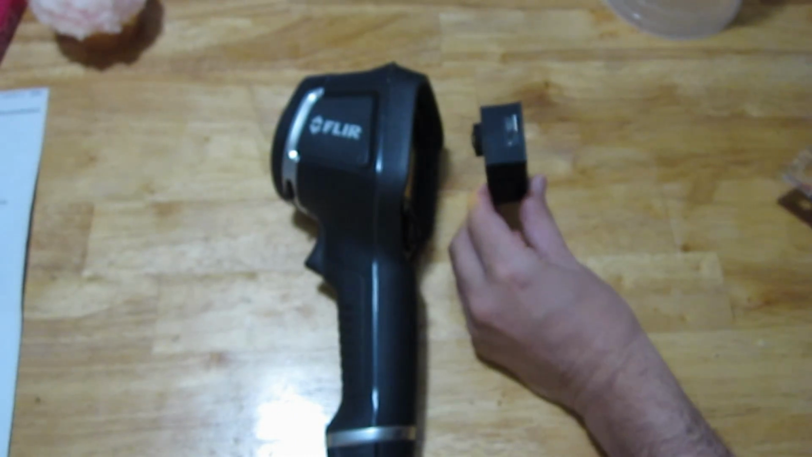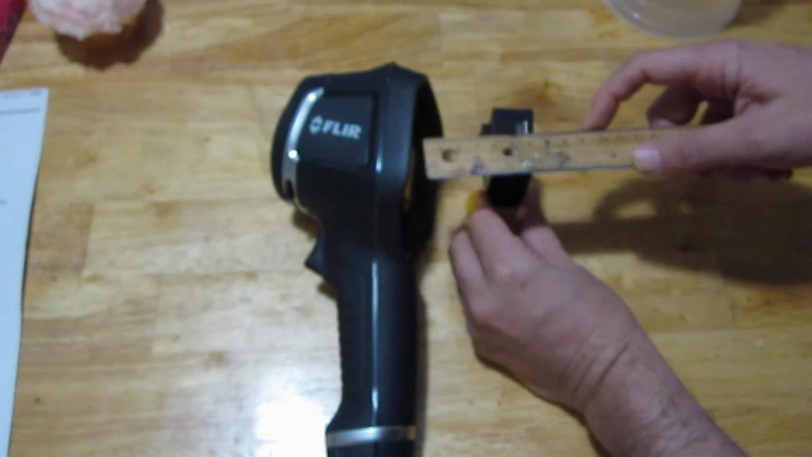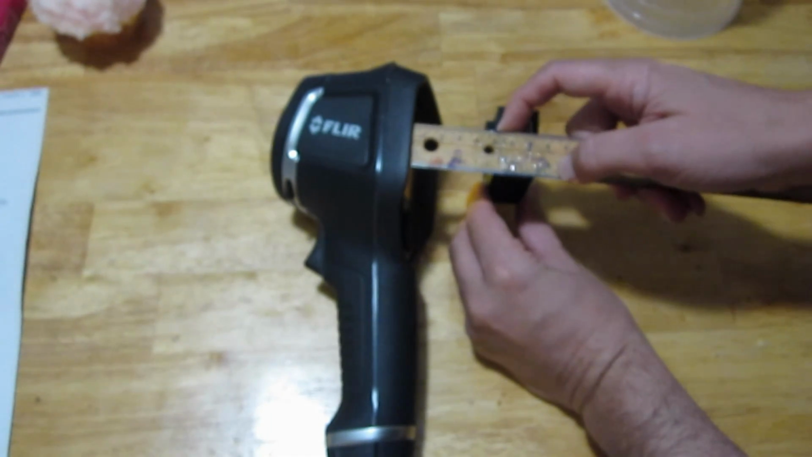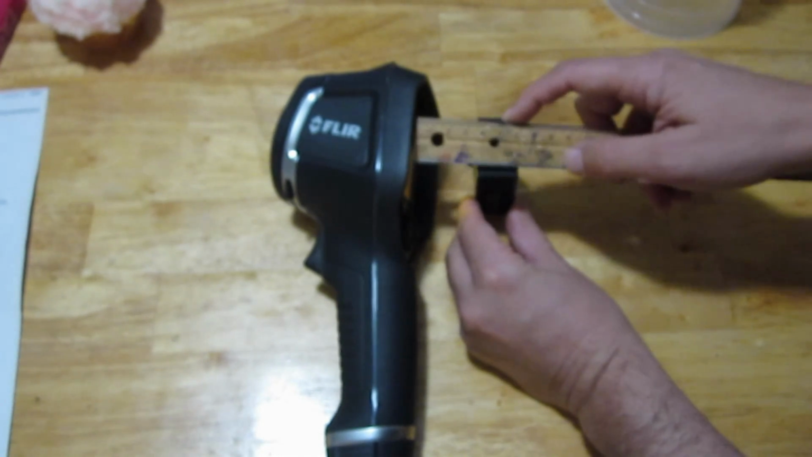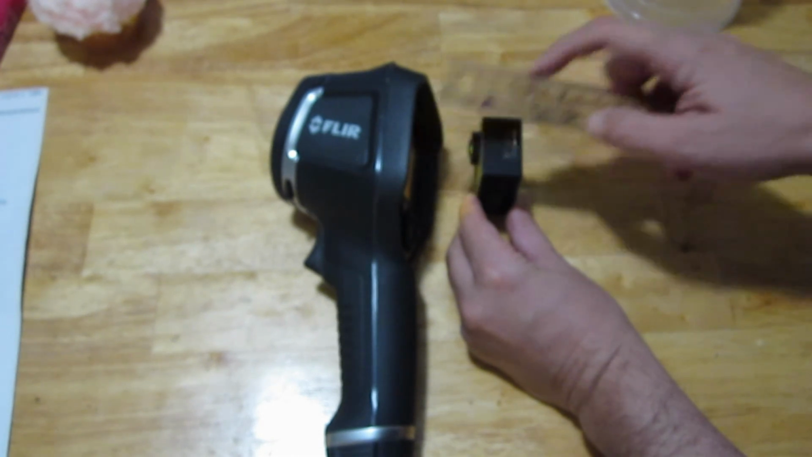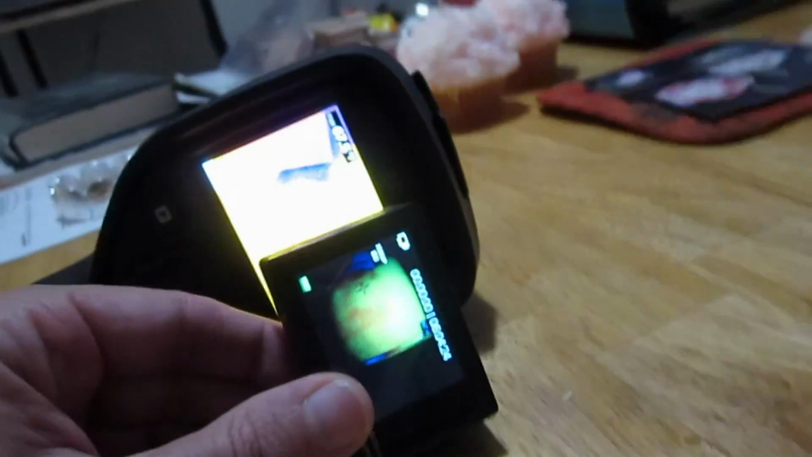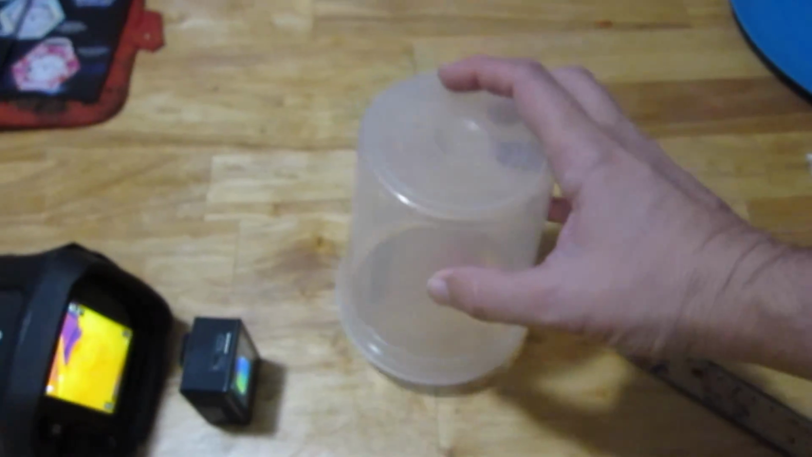So here we are, and well, I guess we'll use centimeters. Okay, and I'm going to measure to the front of the camera because I'm going to cut a hole. So it looks like about 5 centimeters. Okay, we'll remeasure that again. So 4 to 5 centimeters about. And it's got to be a little bit off-center too, to this side, because the lens is not in the center of the camera, so it's got to be off-centered like that compared to the FLIR camera. So we'll try 4 to 5 centimeters. We'll try drawing a line around this and cutting it off.